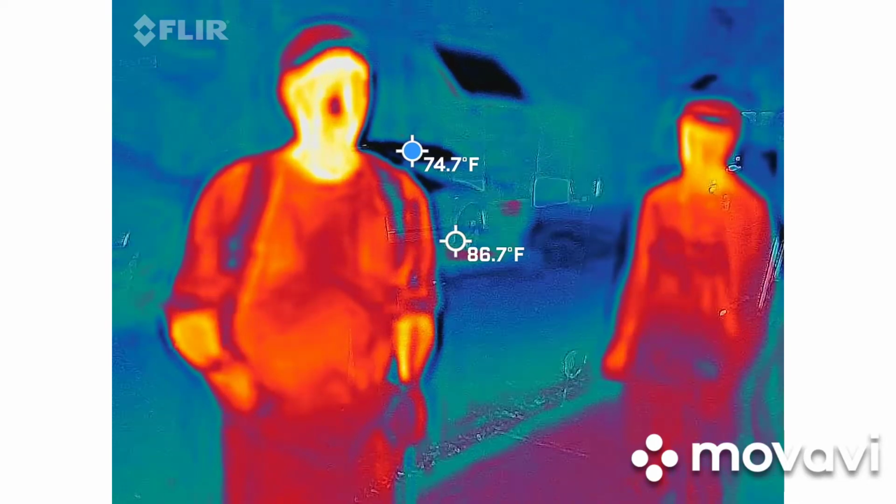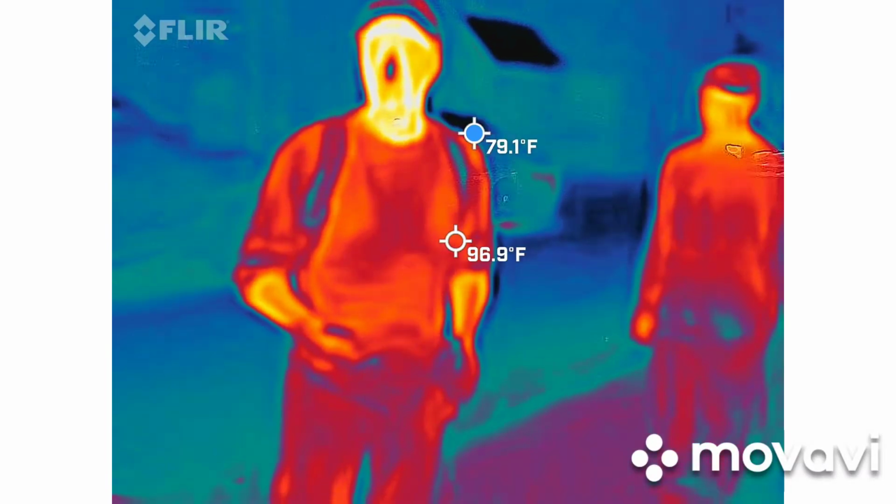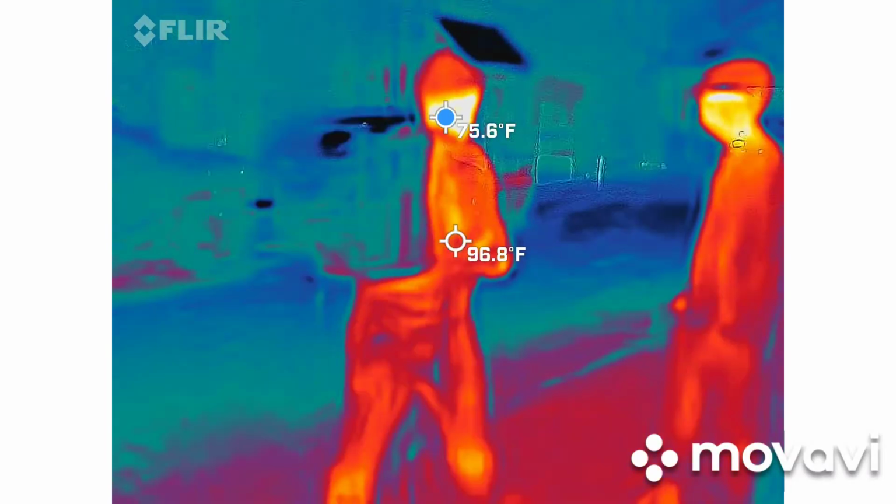Johnny's like, yeah, whatever, let's do this. I was like, I'm ready. All right, are you guys ready to go ghost hunting? Yeah. All right, we're gonna go this way.